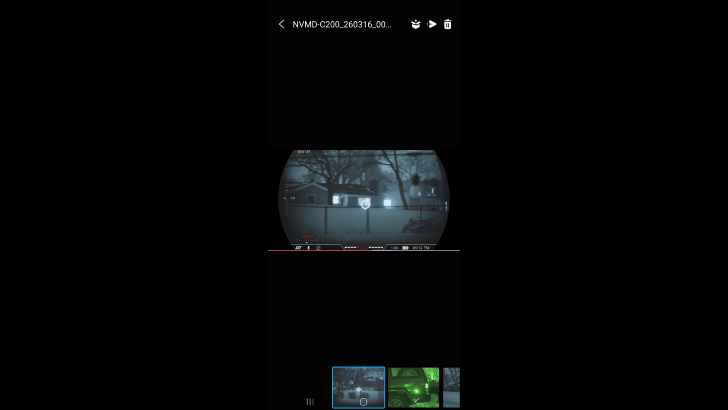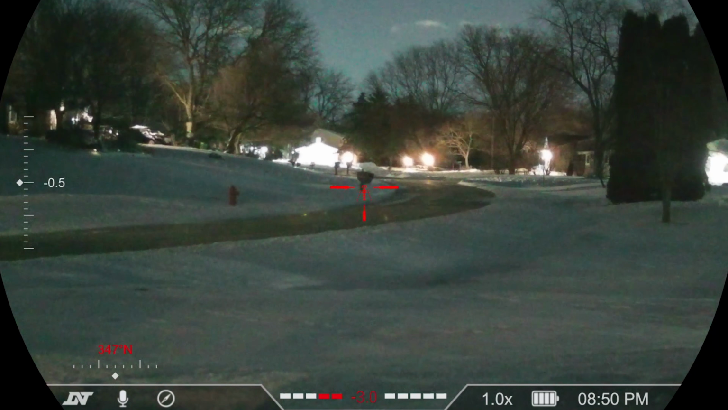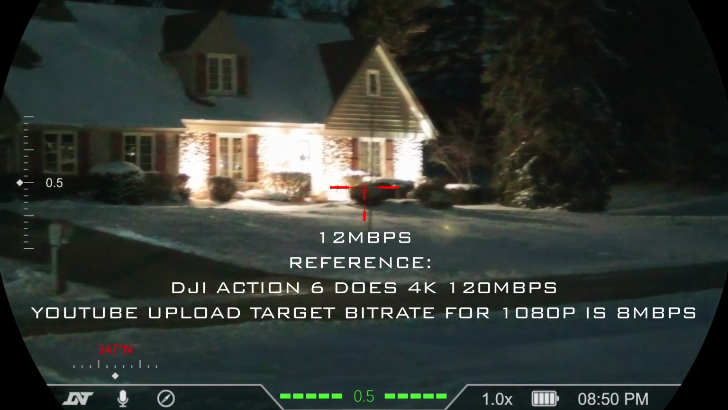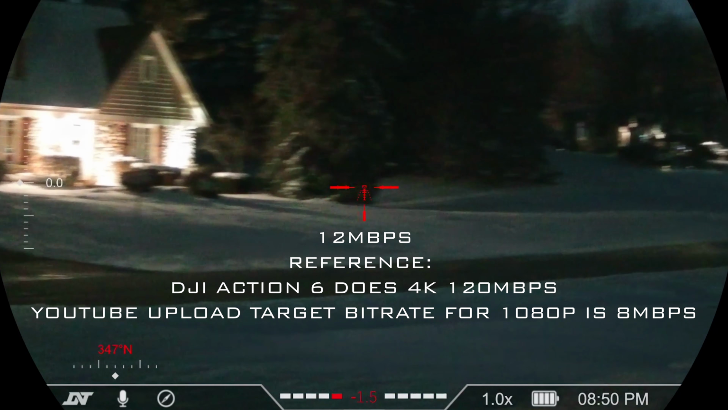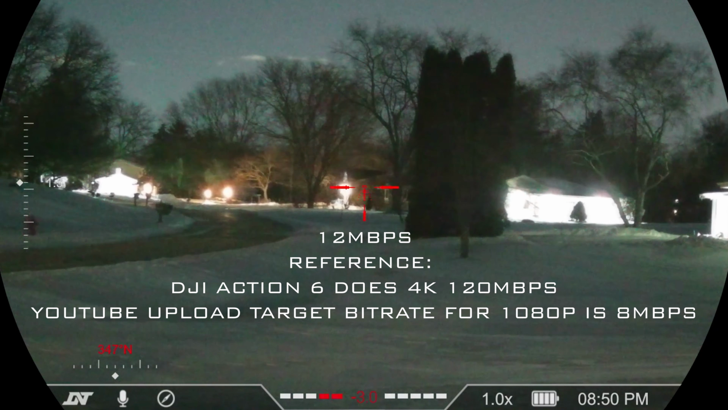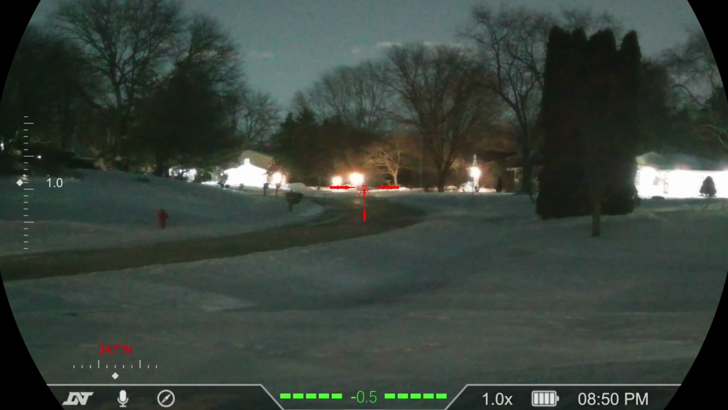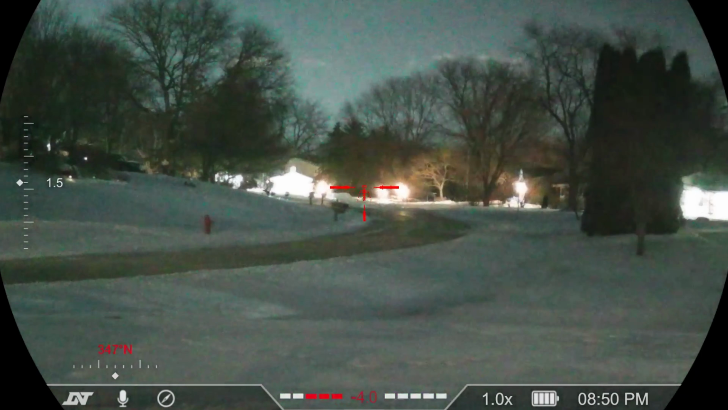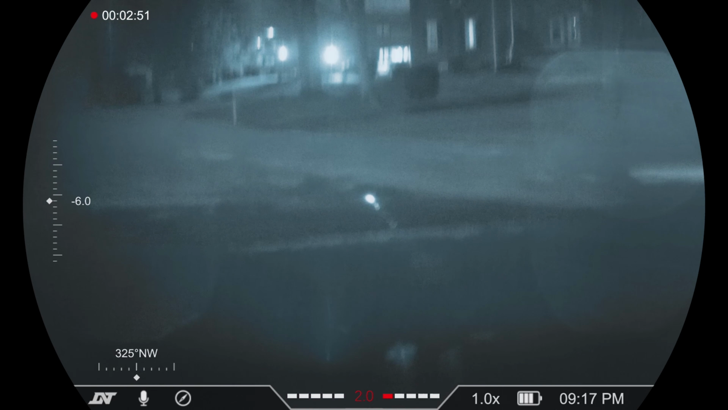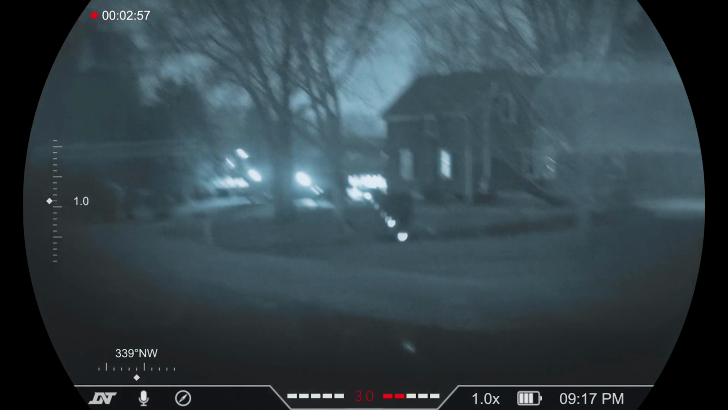So the actual specs of the recording, obviously it records 1920 by 1080, and then the bit rate's around 12,000. Nothing insane, but I don't necessarily think you need that crazy bit rate, especially when you're in the white phosphor mode, all those kinds of modes. But I will say the audio is terrible. It's pretty much unusable. Obviously I like really good audio, so that's just my personal preference. I can't even really tell that there's lights on over there. Can barely tell that those are lights, and man, they're bright.